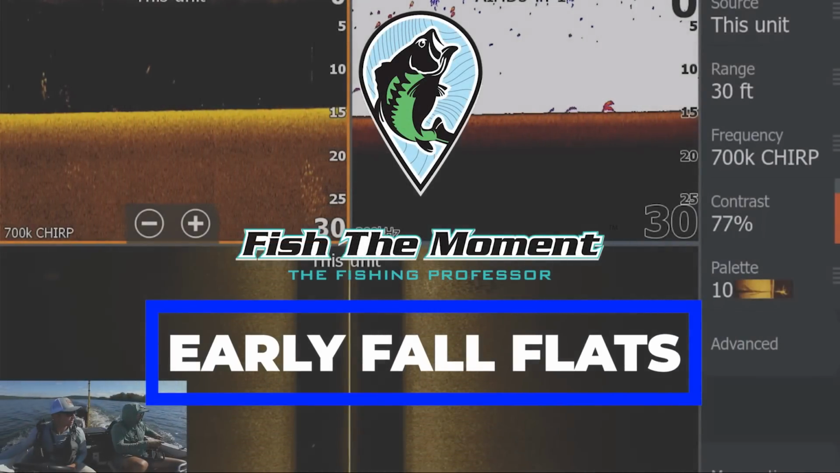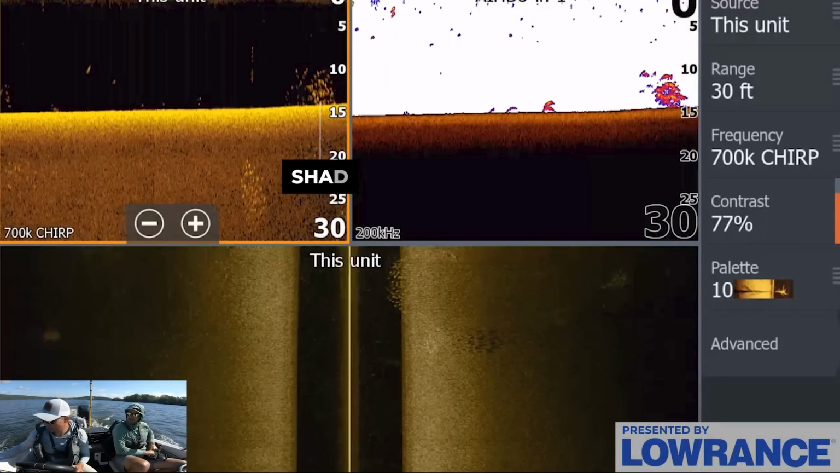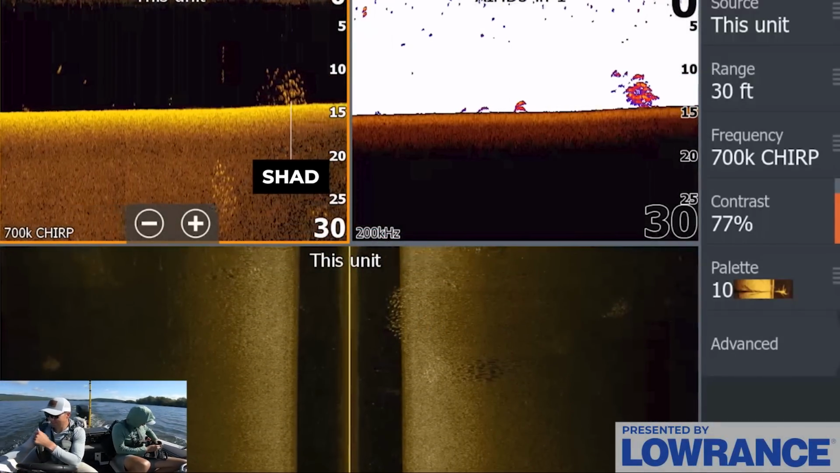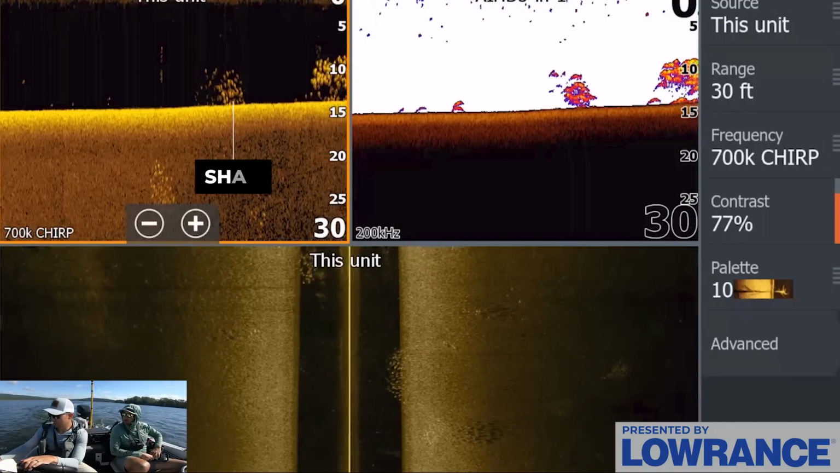This timber line looks good. That's what I'm saying. It looks like there could be a defined ditch going. There we go, that's a group of them. That's some bait right there, at least, right on this timber edge. There's a pile of fish right here. Look at that. Oh my gosh.